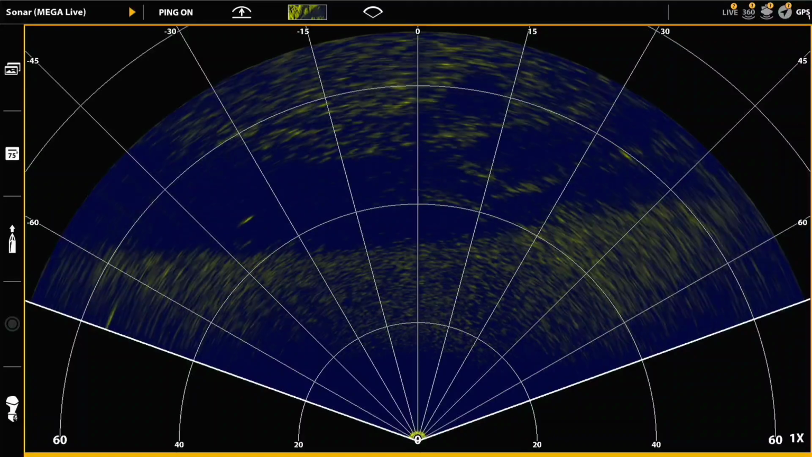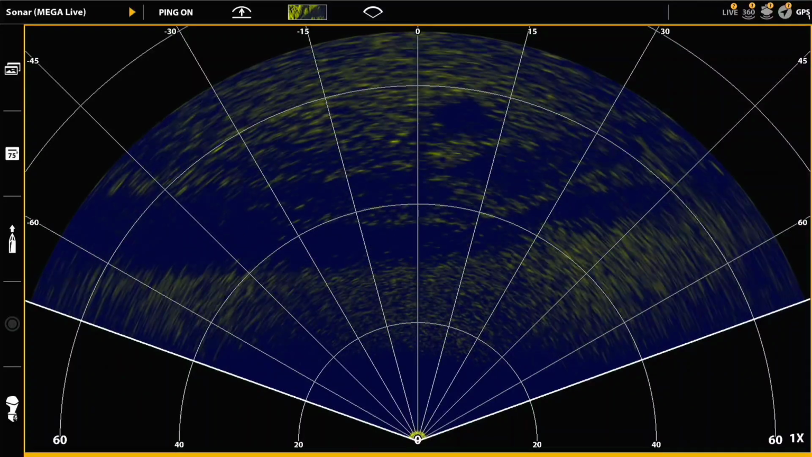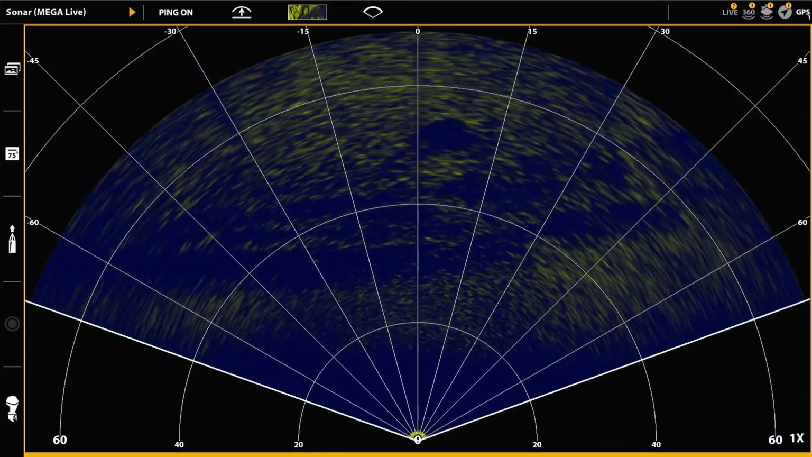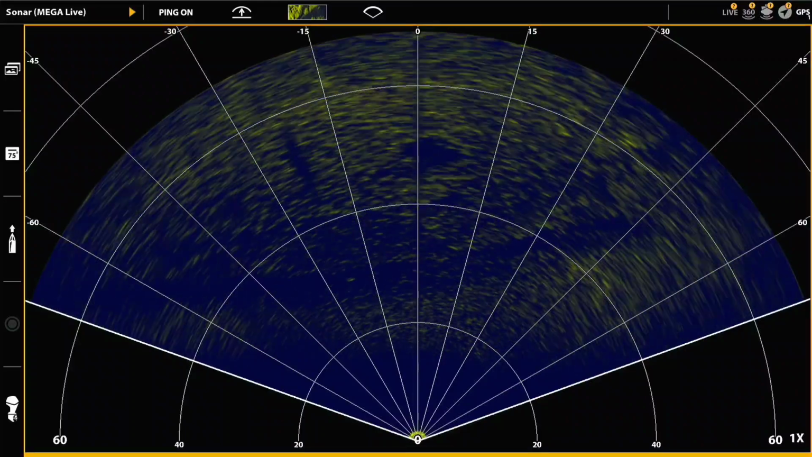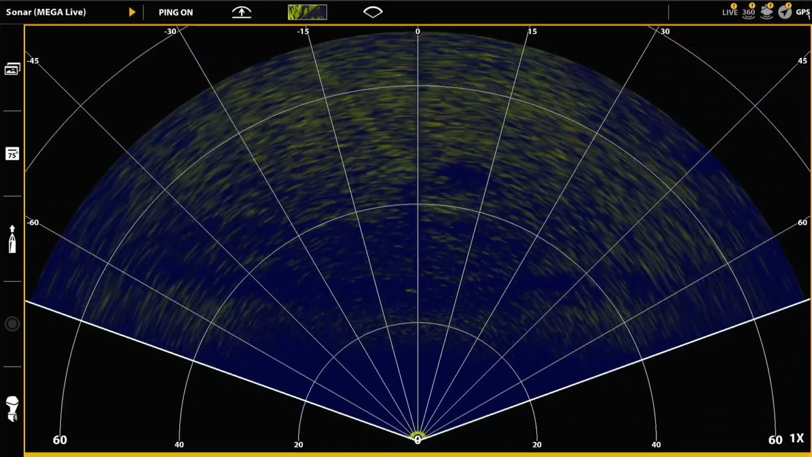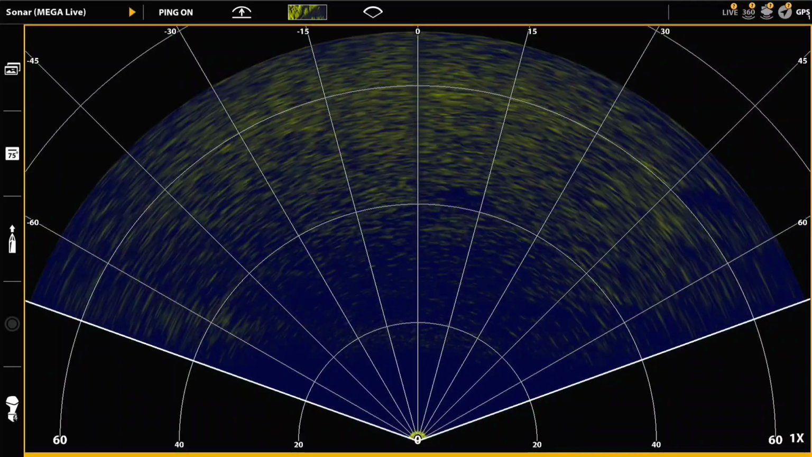There he is. He started out a little high in the water column and then progressed down as he continued in that depression. And you'll see in a second, here comes the sonar shadow, and it gets closer and closer and closer to him. And that's a surefire way of knowing where the fish is in relation to the bottom, is how close the shadow is.